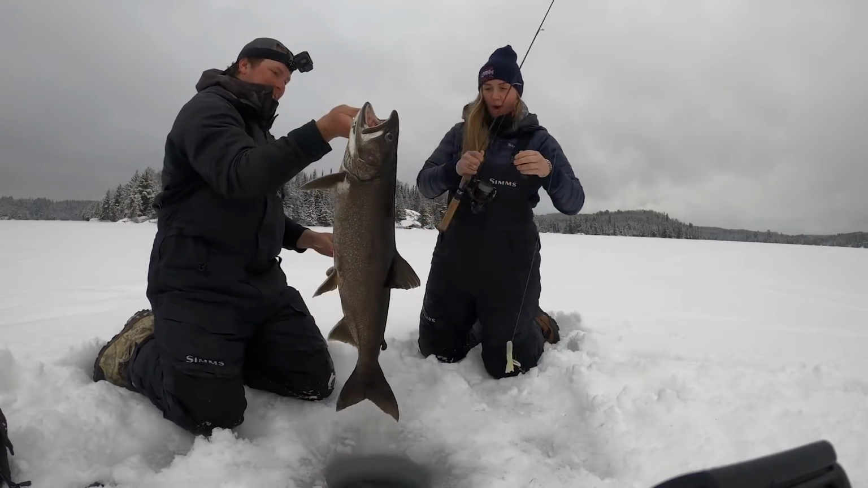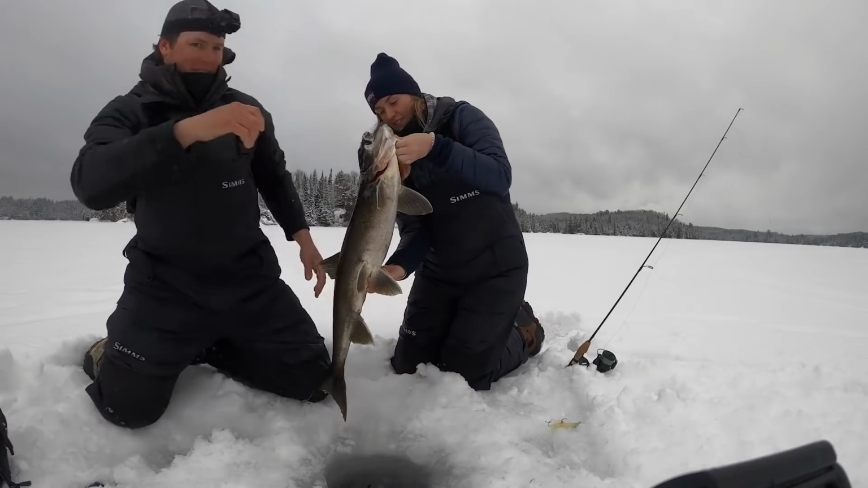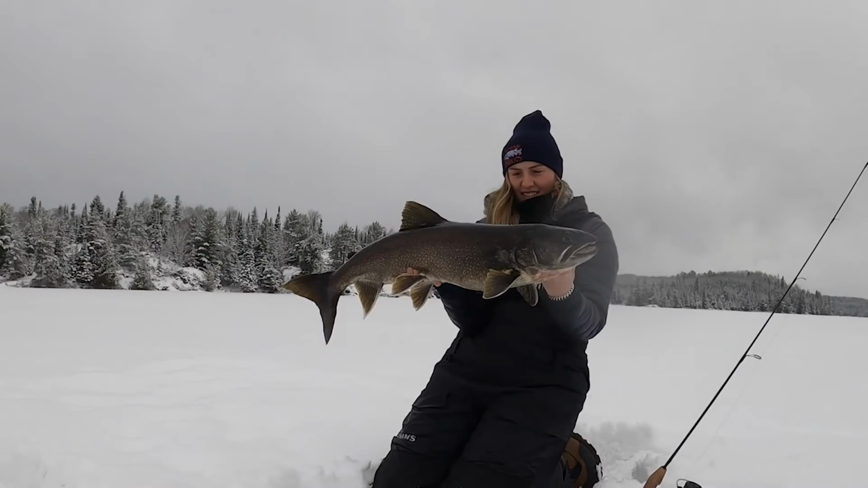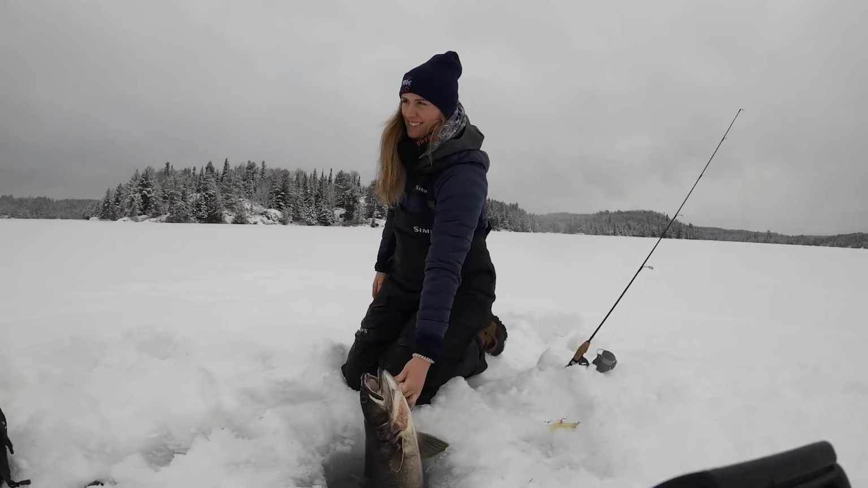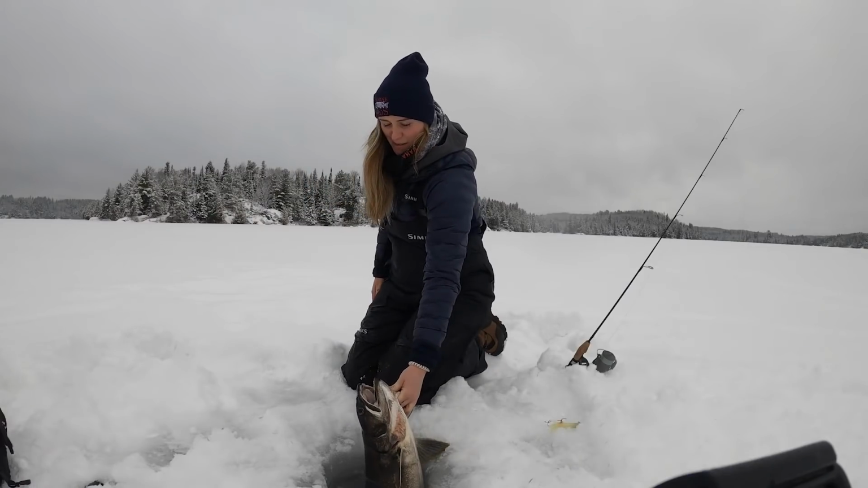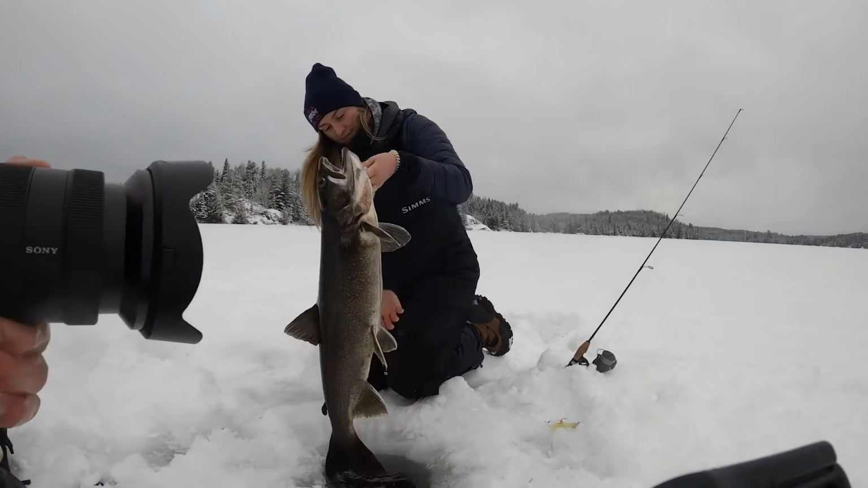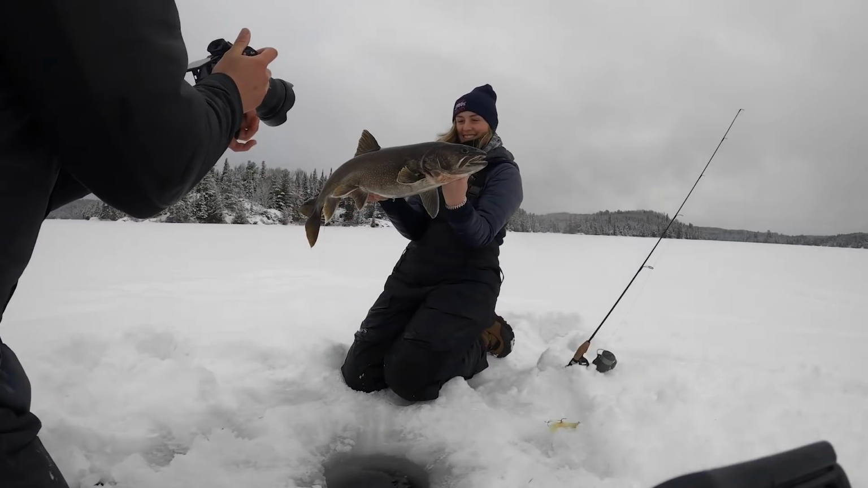Come here, big boy. Hold that one up, babe. Gotta go this way. Yeah. Nice. Awesome fish. Look how dark its back is. Yeah, that thing's awesome. How do I look? Like a freaking supermodel. Down a little bit.